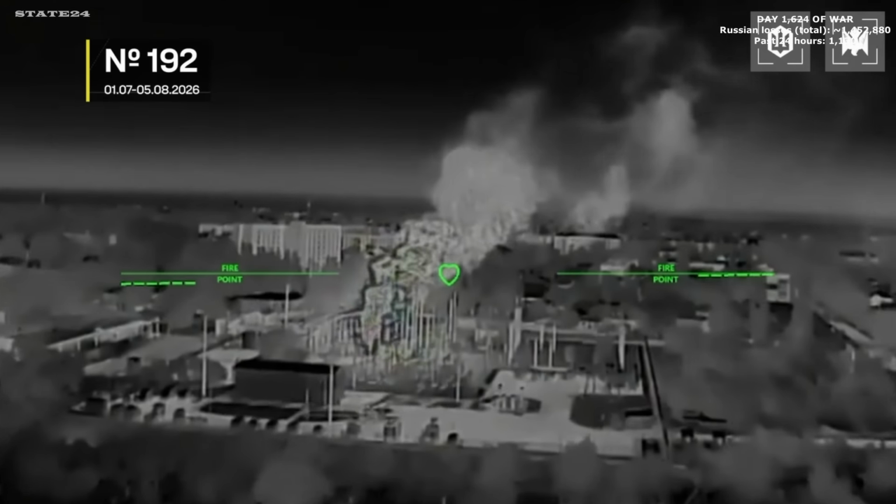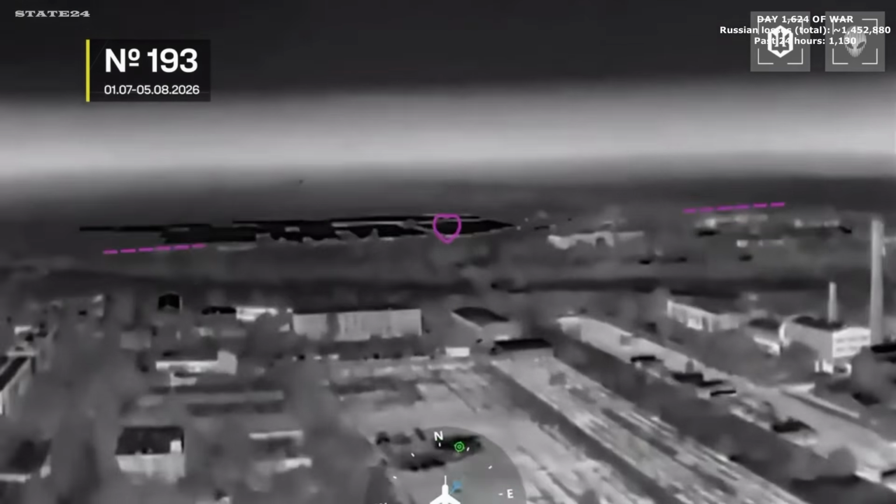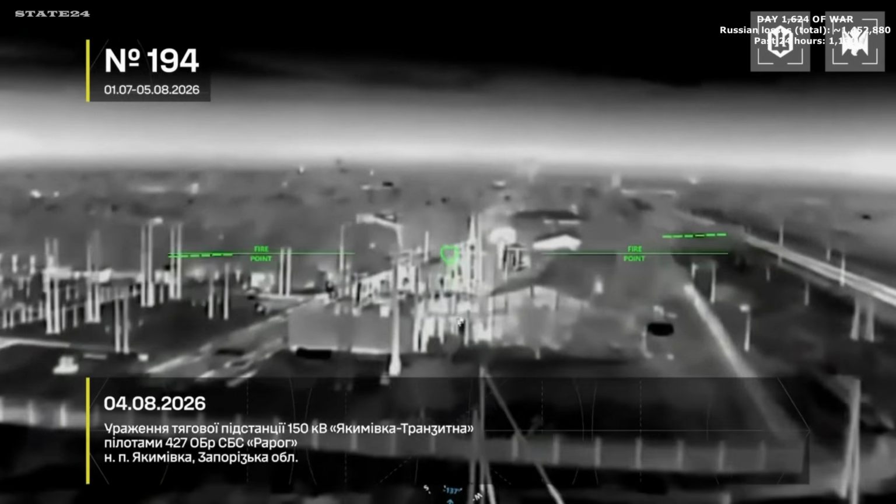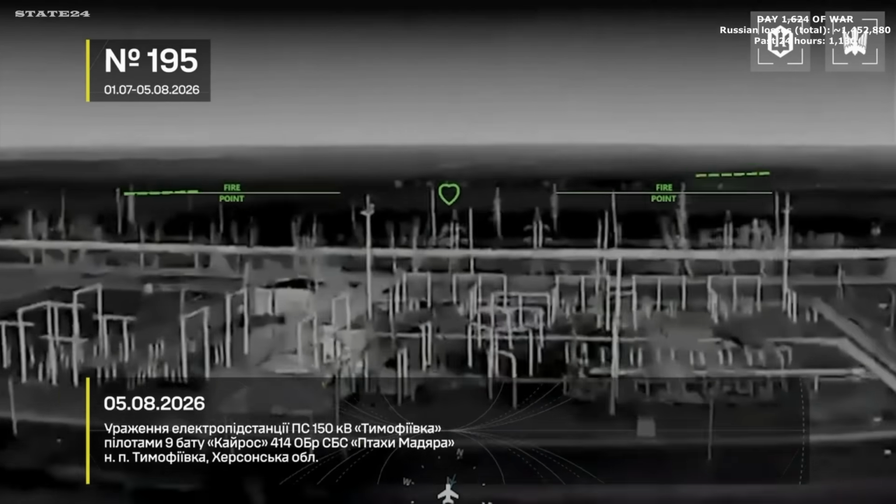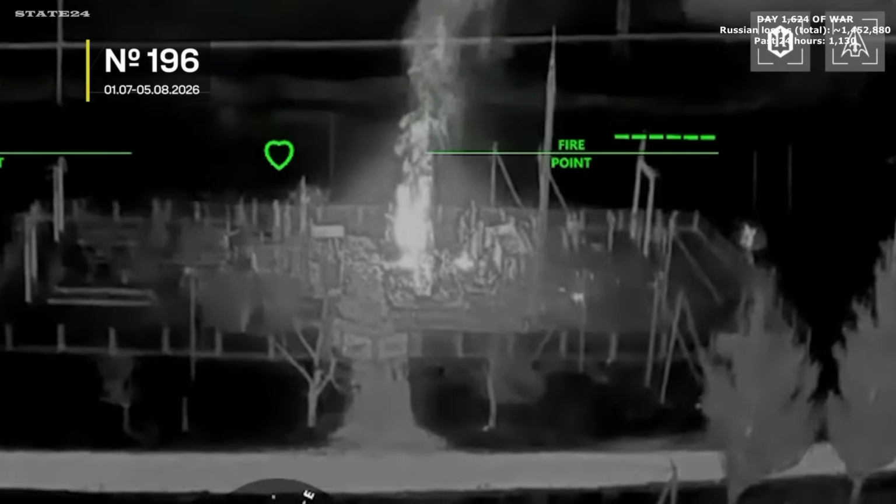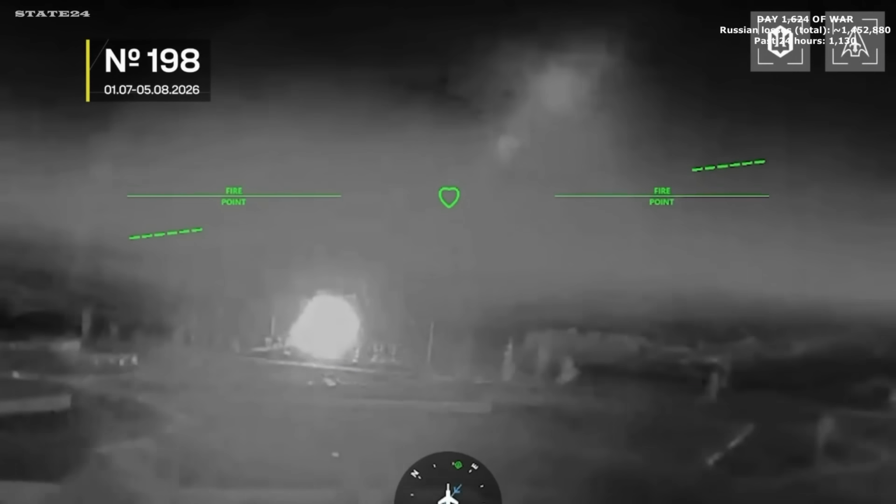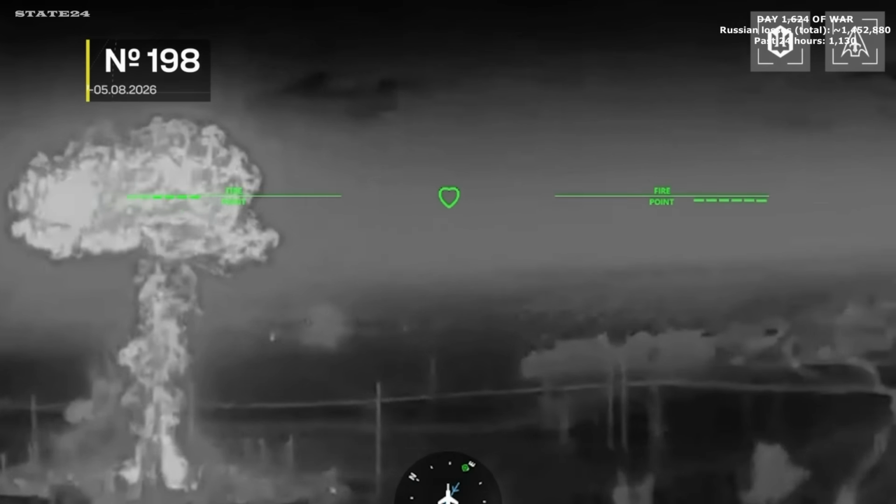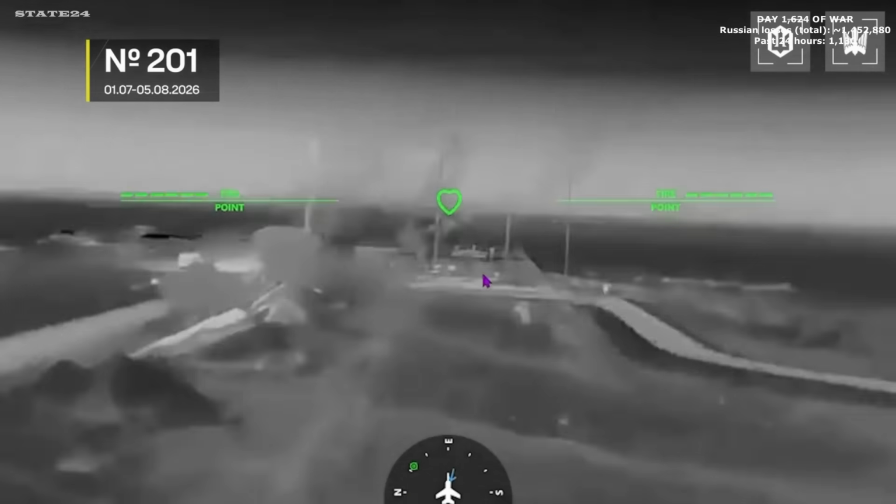Here's what's happening behind these numbers. Russian military radar, air defense systems, and communication equipment all draw from the same grid that's being systematically dismantled. Every substation that goes dark forces those systems onto backup generators. Those generators run on fuel. The maritime campaign has been cutting that fuel supply for weeks. Power and fuel running short simultaneously, the military infrastructure holding occupied territory together is being squeezed from both sides at once.